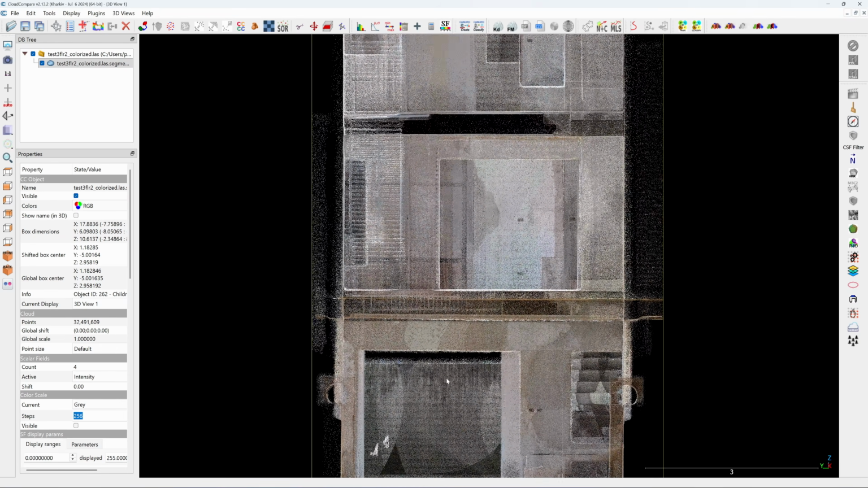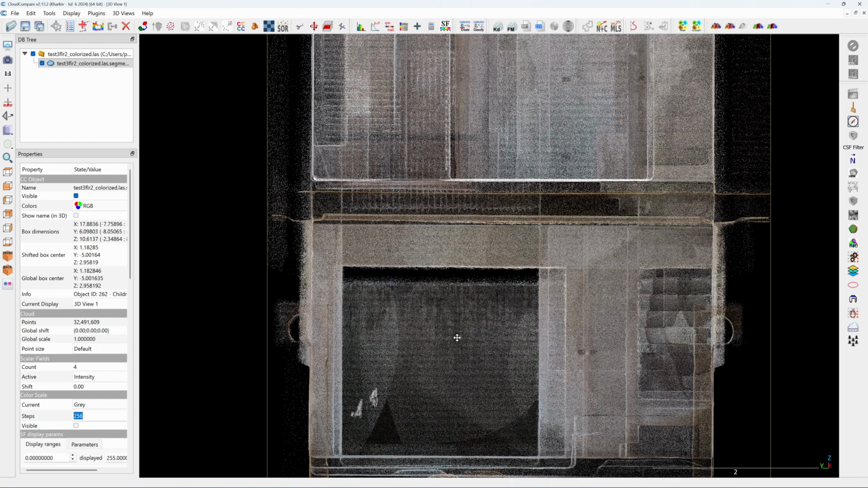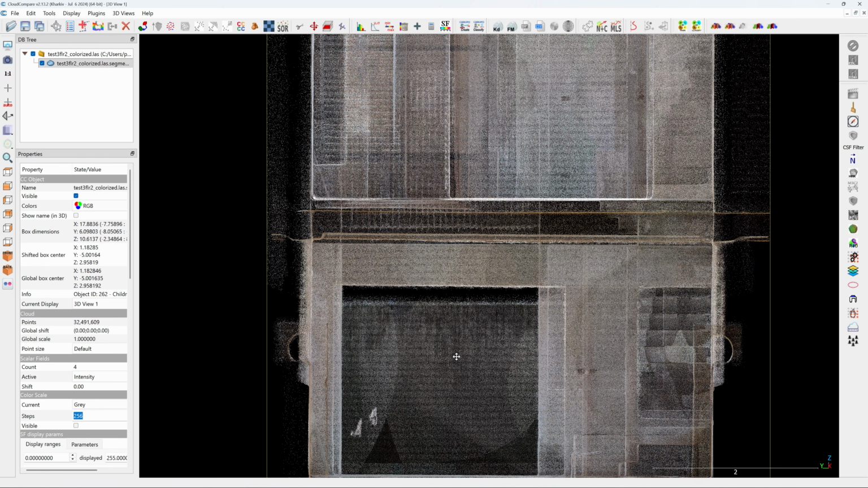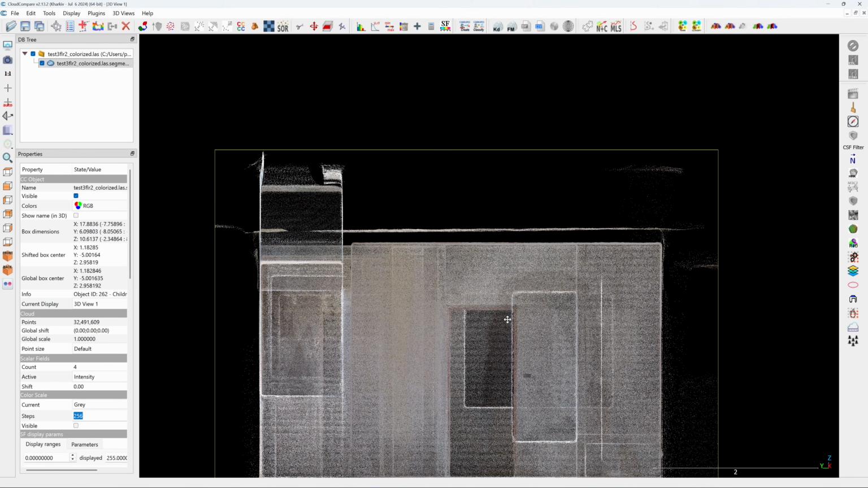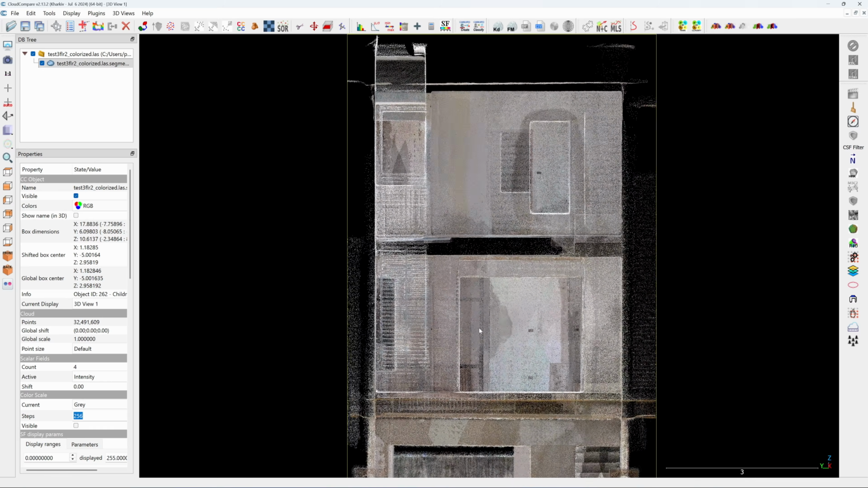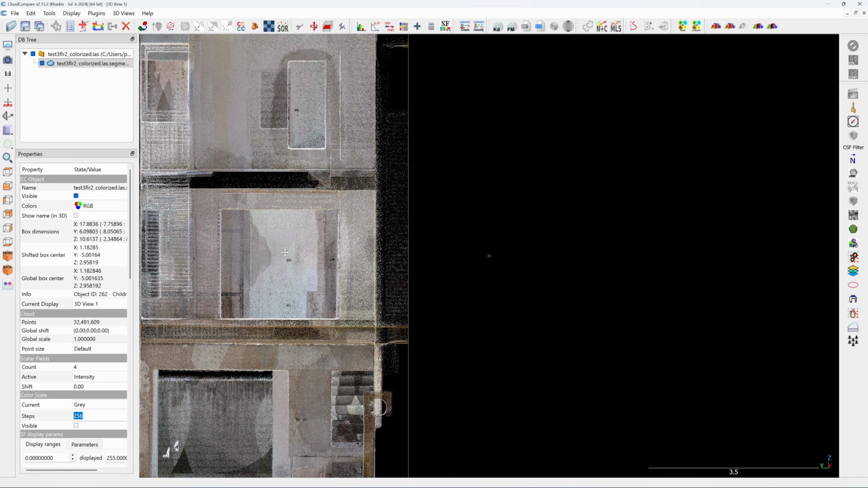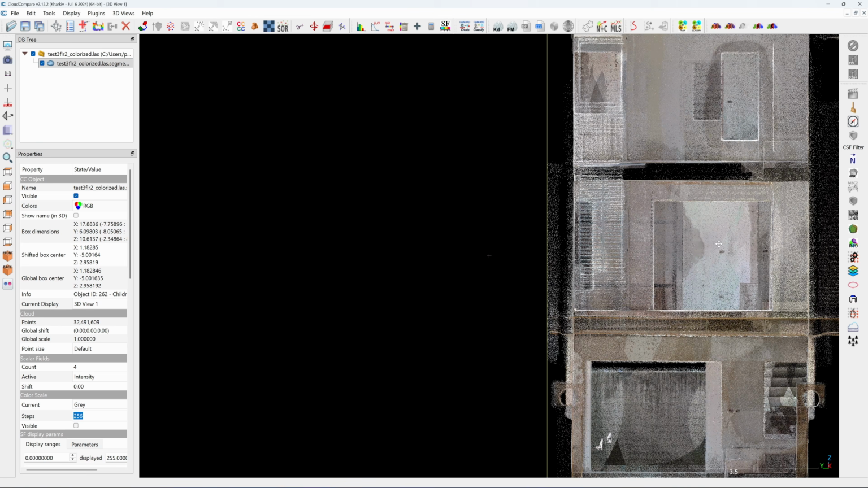It's also important to check the level across the width of the building. In this case, it's already aligned, so no further adjustment is needed. The scan data aligns to the floor where the scanner is first placed during initialization. That's why it's important to choose a level spot for positioning the scanner.